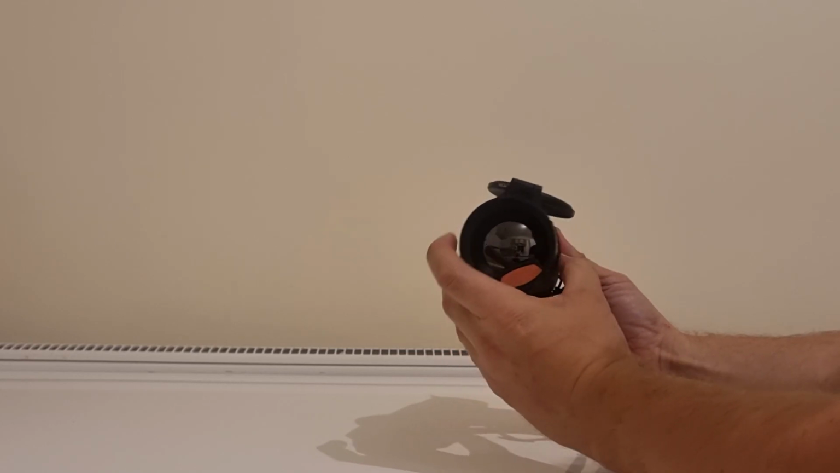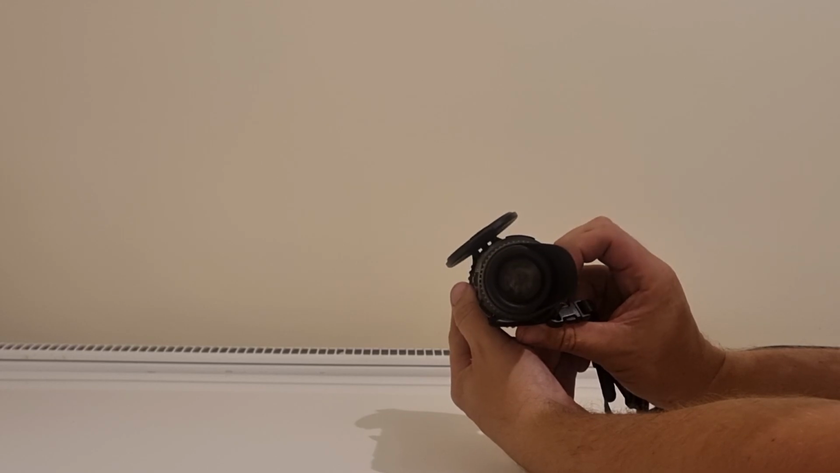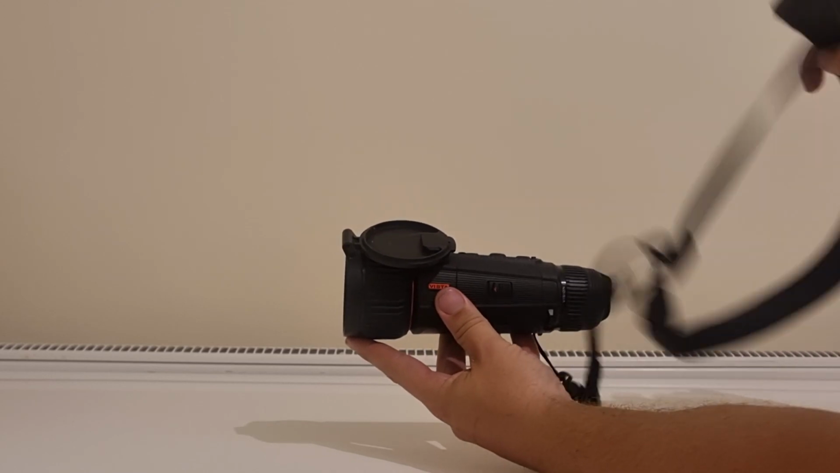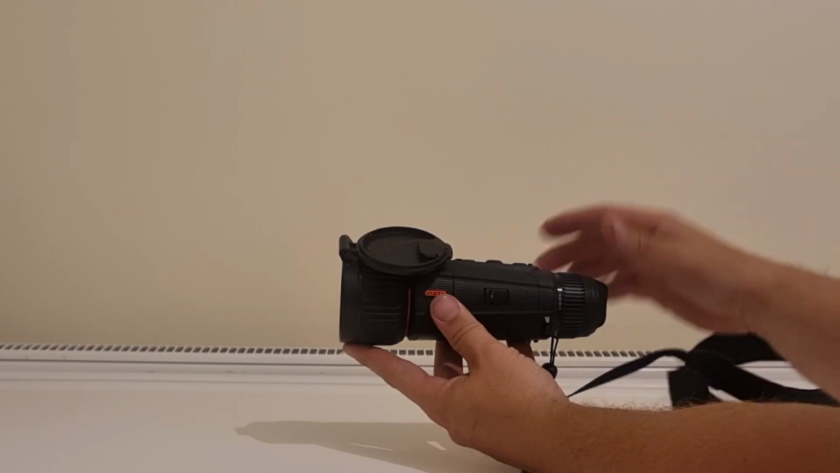The thermal scope and the spotter have so many features, but we won't get into them all today. But I'll do a review soon. The spotter can be used for running dogs, shooting and so much more. Let me show you.